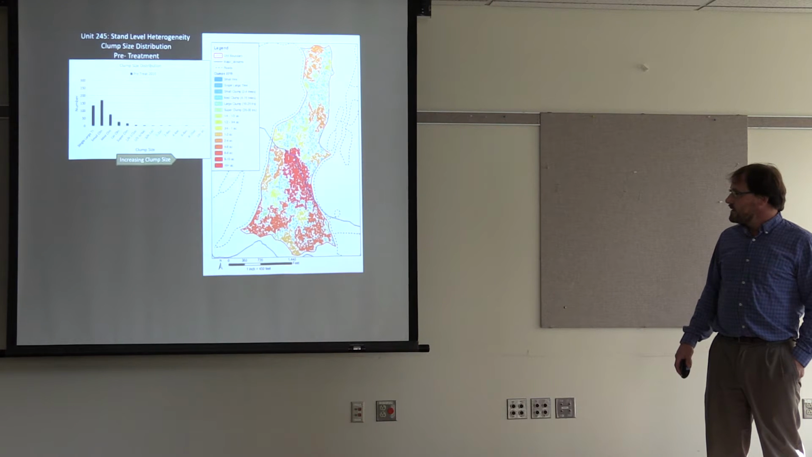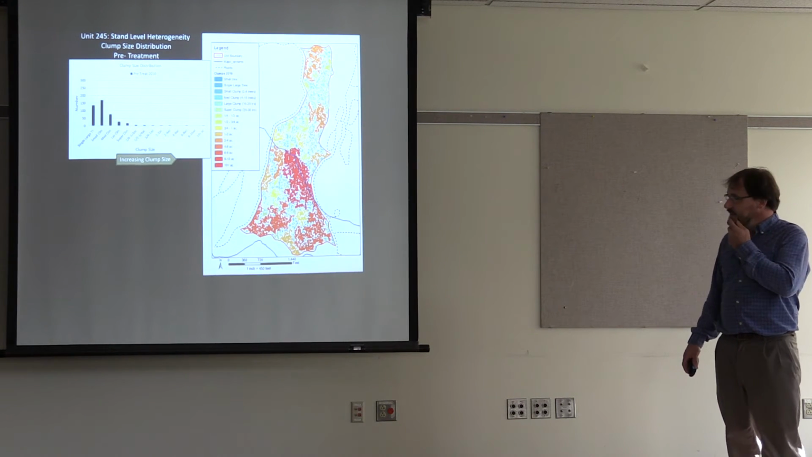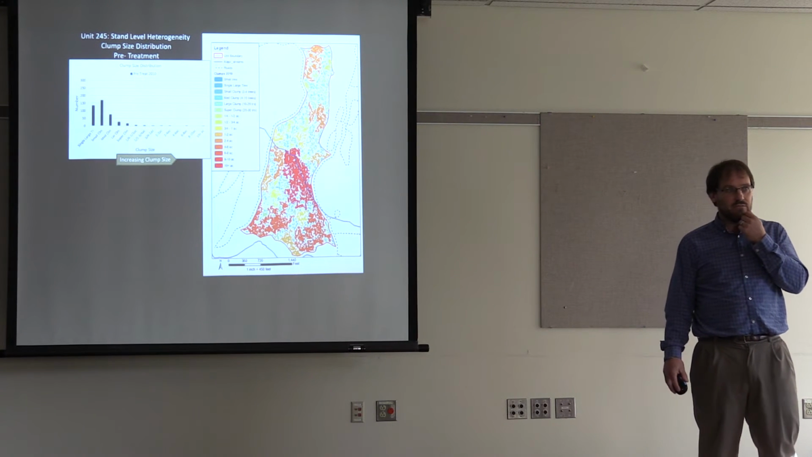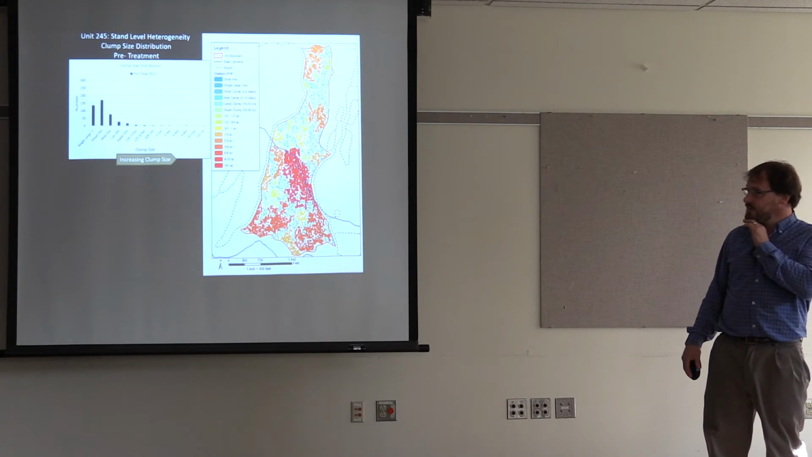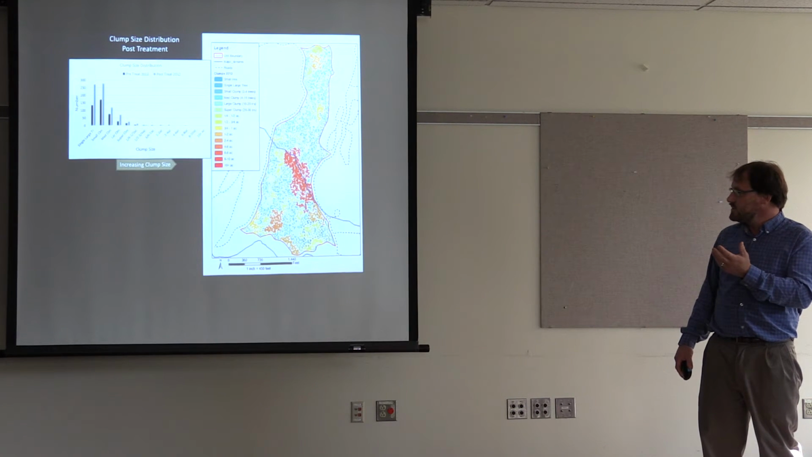And one of the things that we focus on a lot at this level is the spatial pattern, the mosaic in dry forests of clumps and openings and individual trees. And so this was an early attempt to quantify the change in our clump size distribution.